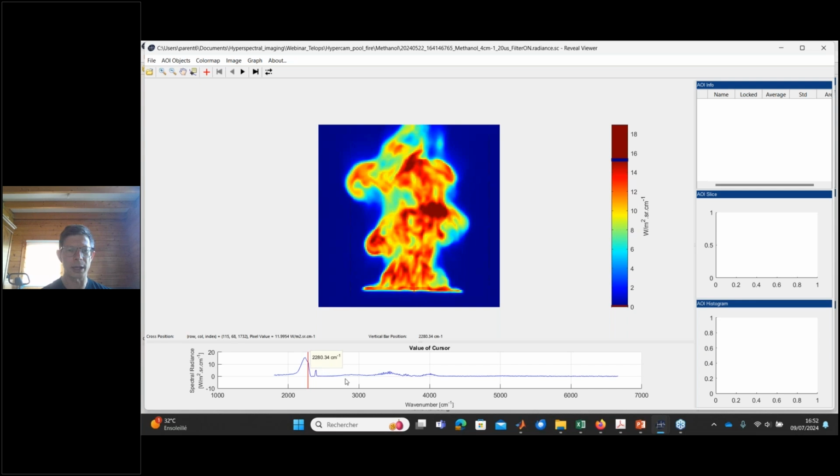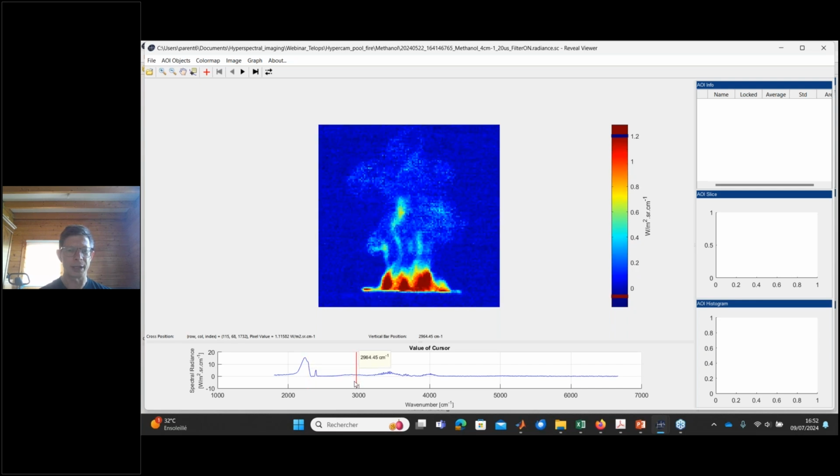But if you go here, that corresponds to the emission by the fuel vapor, the methanol vapor, you can see that the image is very different. This emission at this wavelength occurs just above the pool fire. There is almost no signal in the upper part of the flame.